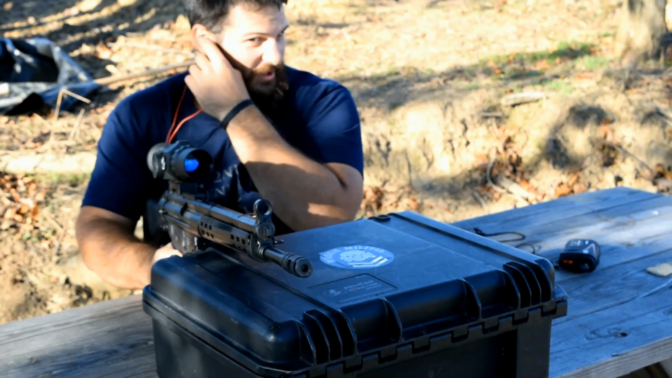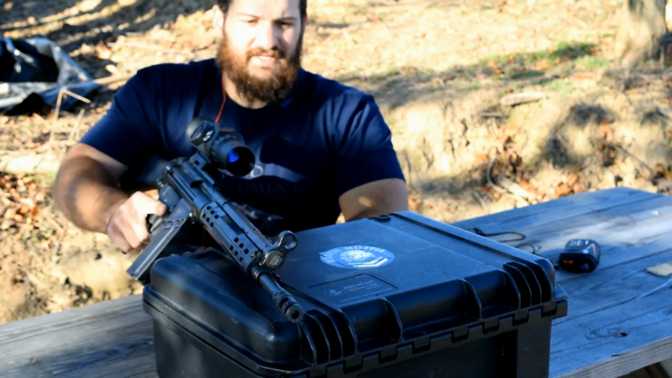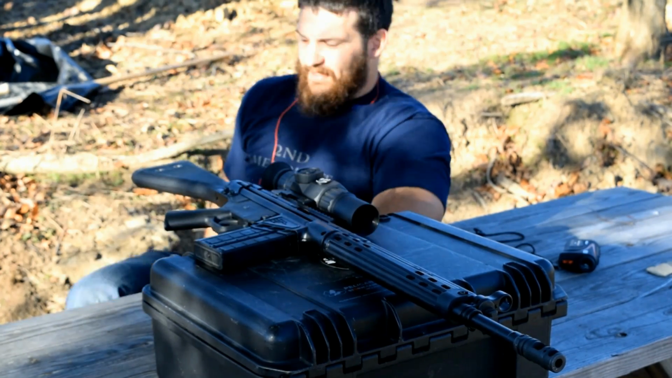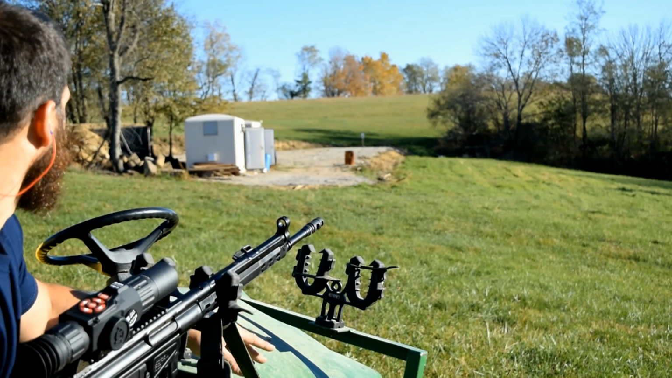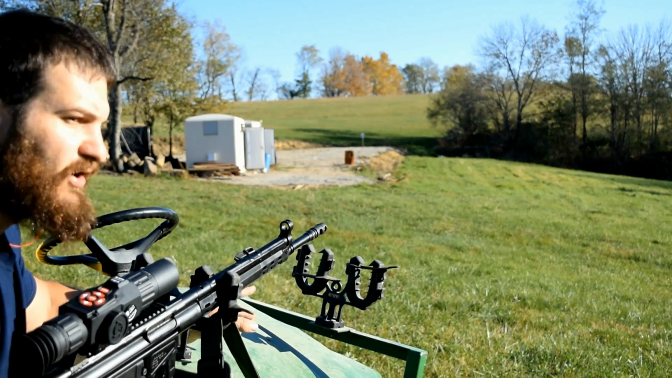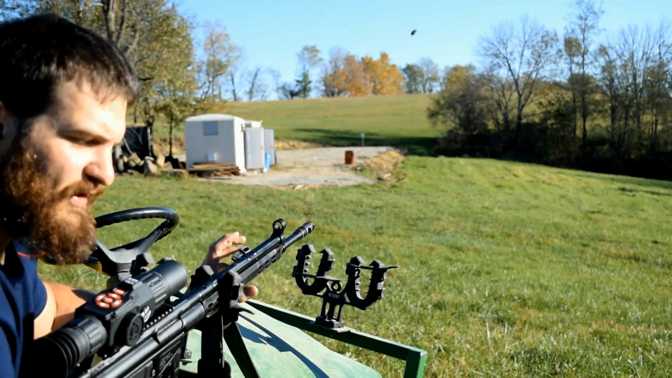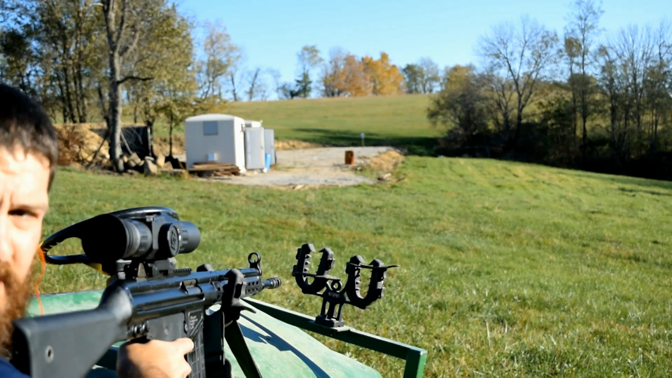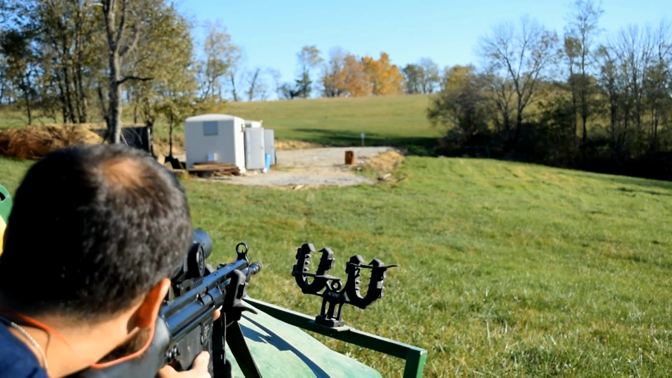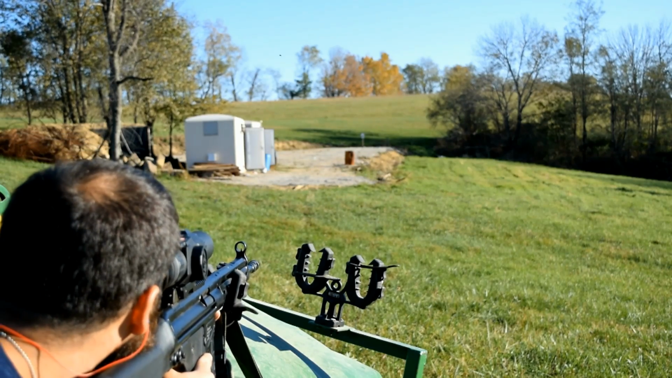Awesome. So what we're going to do is move back to 150 yards and then out to 200 and 300 and see if we can't put some shots in steel with this X-Sight. I'm out here at about 150 yards and I have this thing zeroed at 35 meters. So I should have to aim a little bit low. We're going to see if I can ring that thing with this X-Sight at this range. Let me see if I can get out of your way here. I'm going to try and cheat over here a little bit.